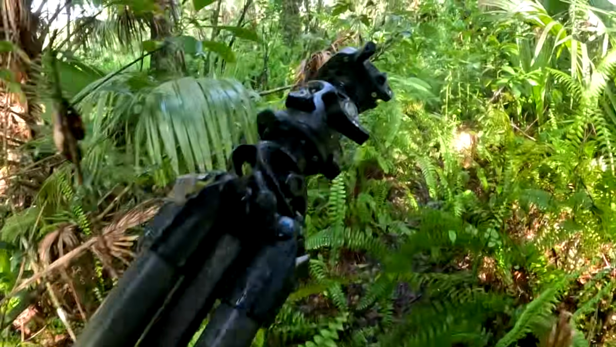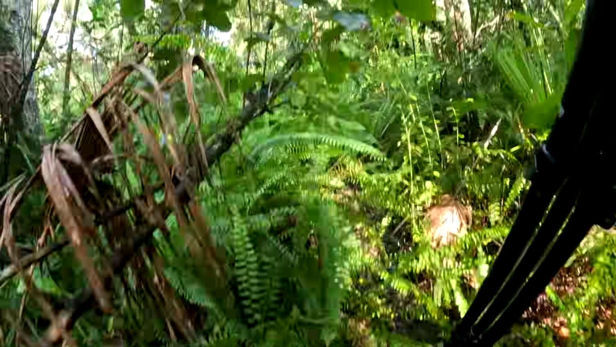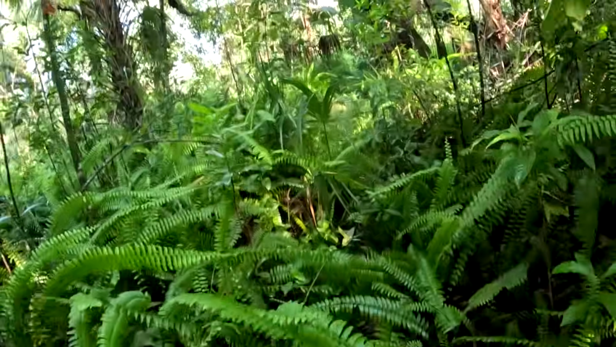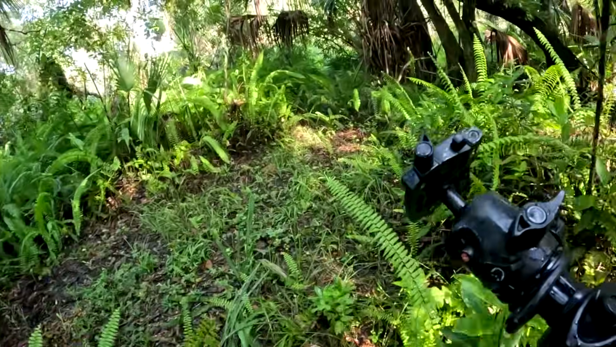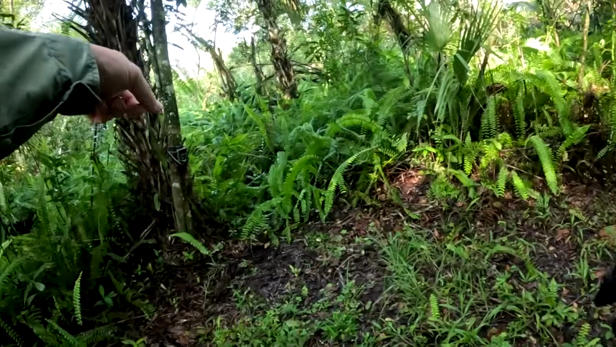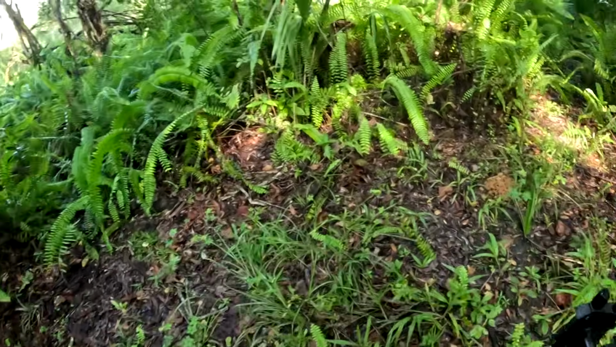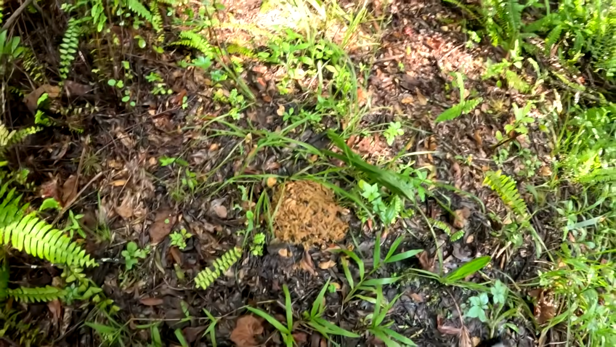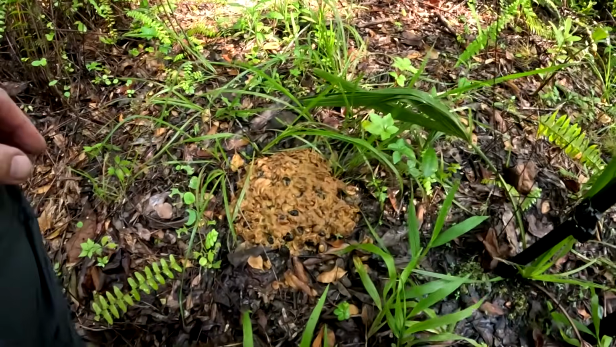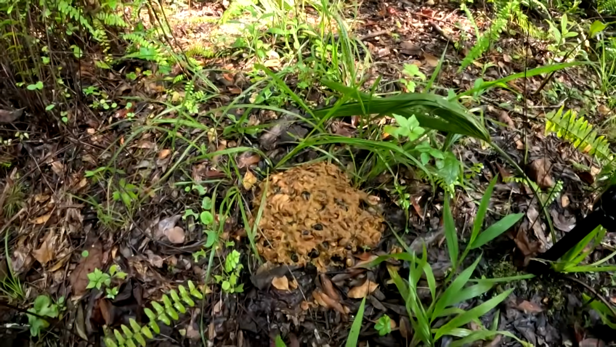So you can see there's a good path coming through here, and I see the camera. It's right up here on our left in our usual spot. Nice clearing right here. There's the camera, and there's a big old pile of bear poop right there. Oh man, that's a good sign. Maybe we got that on video.